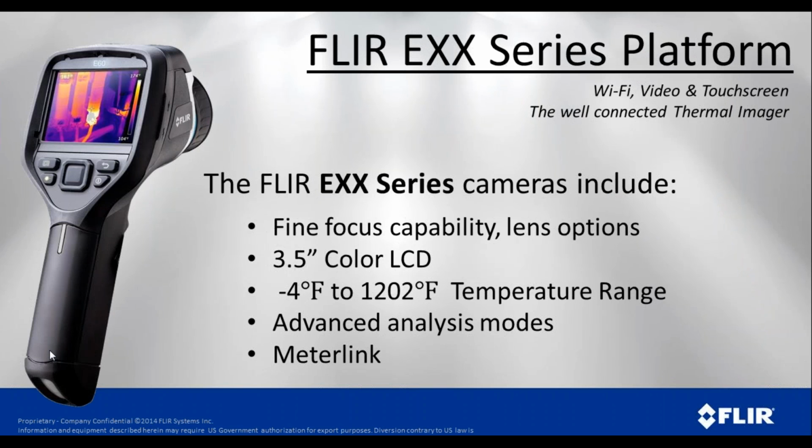From there, we get into our EXX series platform, and this is where we start picking up the Wi-Fi capability so we can sync up with smartphones and tablets, the Bluetooth functionality where we can connect with meters, and with this camera, we do have the ability to focus the lens. We have multiple lens options, so if you need a telephoto lens or a wide-angle lens, we have those available.